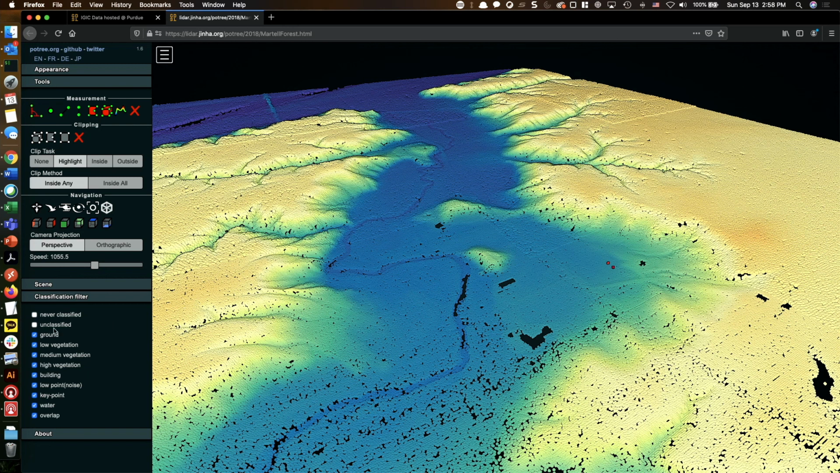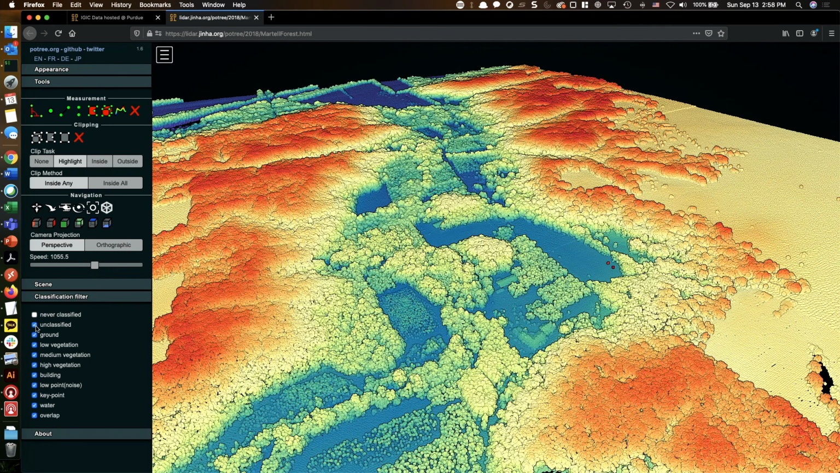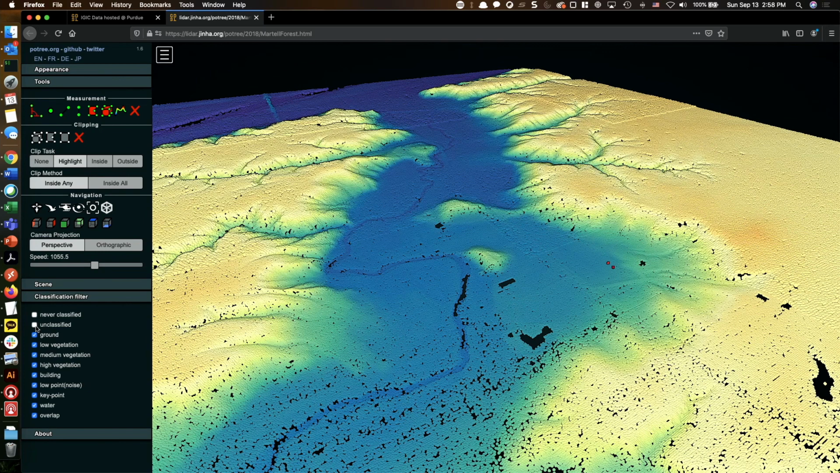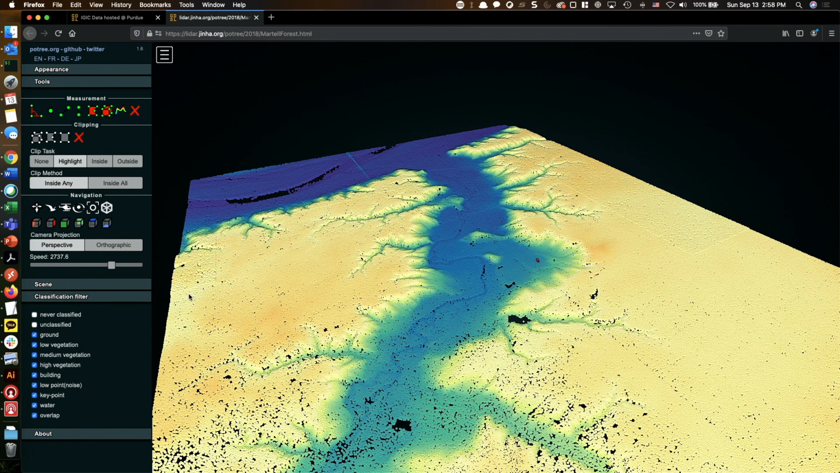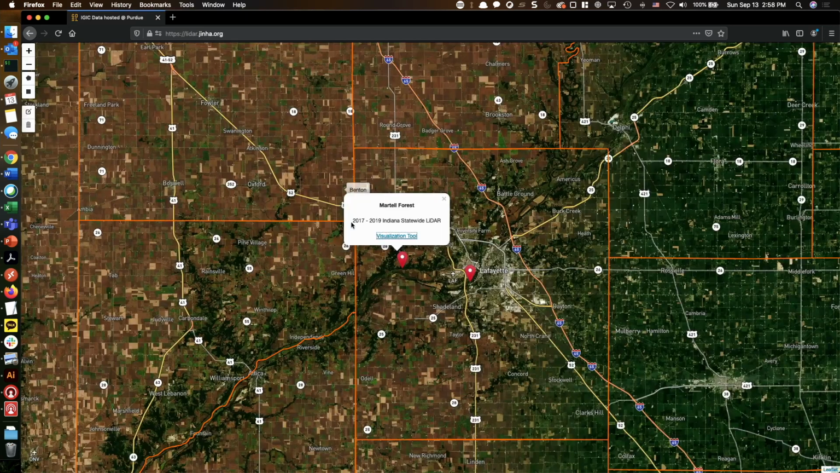You can see that these are all the points that are unclassified, and potentially these could be vegetation or buildings, or you can click that out so that you're only seeing points that have a ground classification. As a matter of fact, these ground points are used to generate the digital terrain model. Okay, let me exit this out.